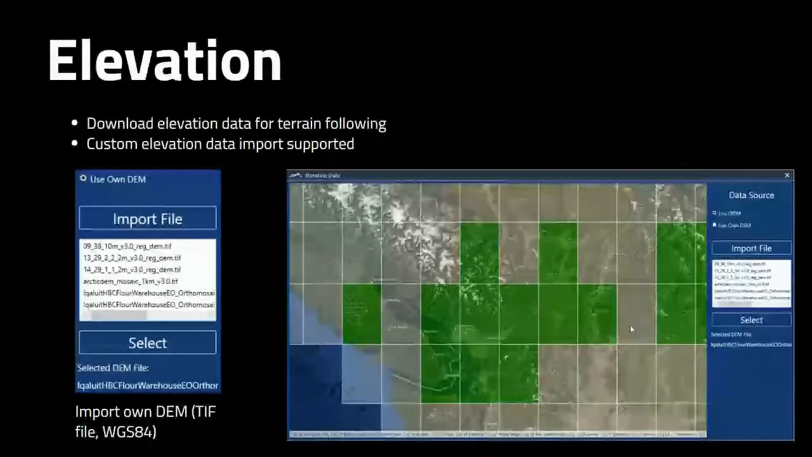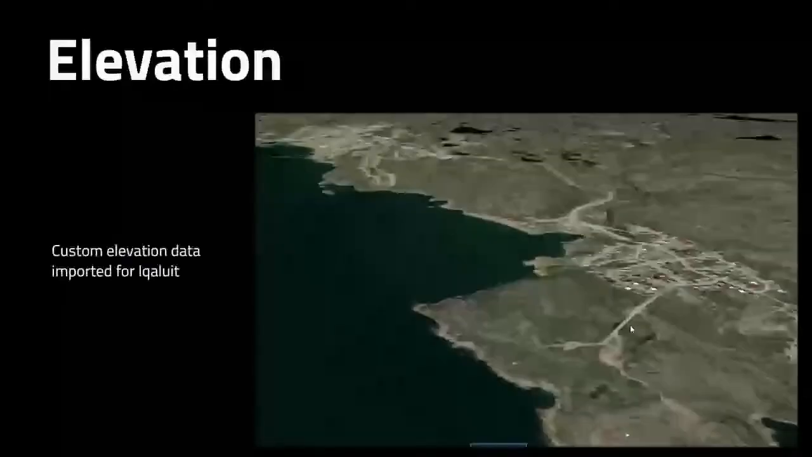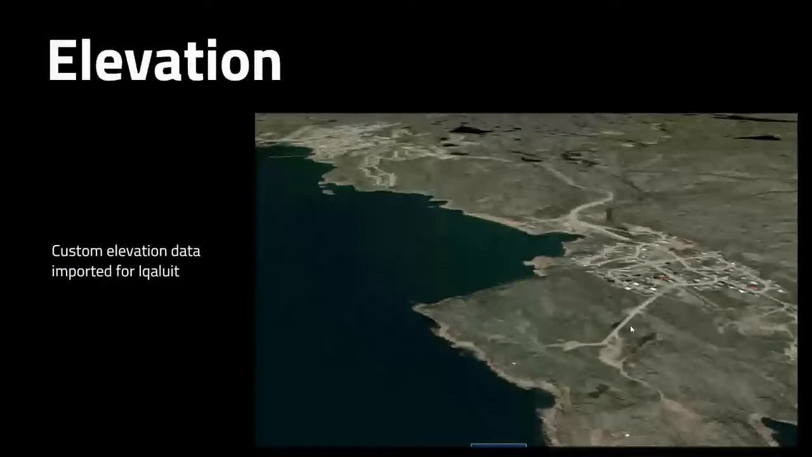We also have a custom elevation data import supported, so I can import my own DTM in a TIFF file in WGS84, and then that way on sites where maybe I'm too far north, there's no terrain data, or I'm on like a mine site that's constantly changing or something getting excavated, I can then use this and import regular TIFF files to have proper terrain following and make sure my drone's following a nice and safe flight plan. You can see here's a good example in Iqaluit. We imported some terrain data where there traditionally would be none, so it traditionally would just show flat in the 3D view, and you can now see the hills and the mountains, and our drone will obviously respond according to that.